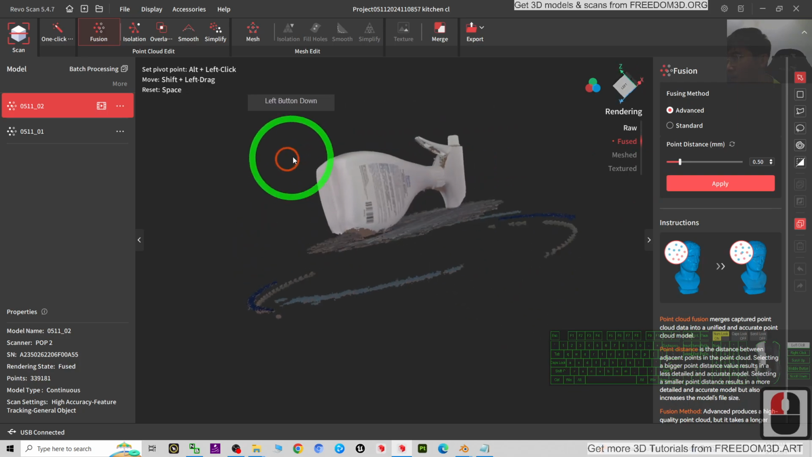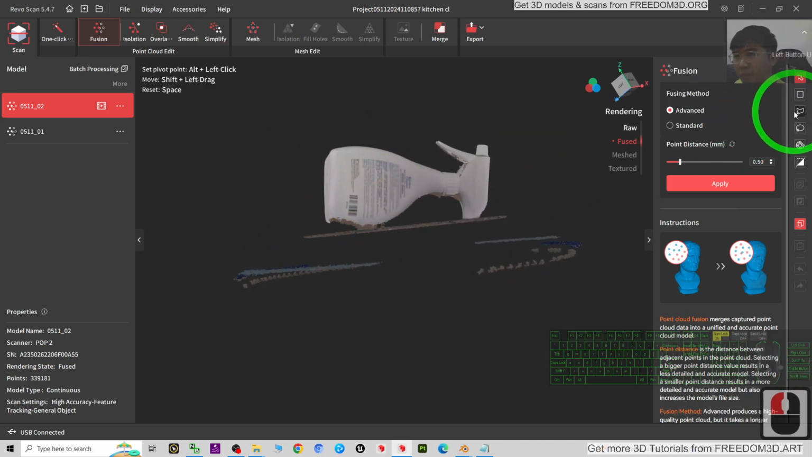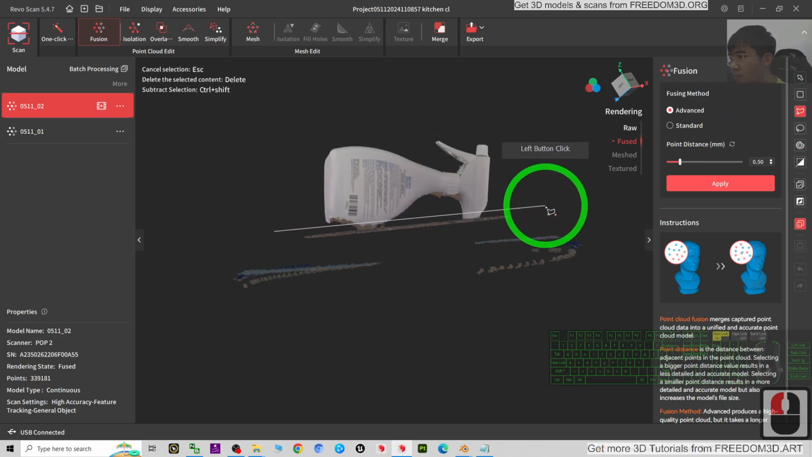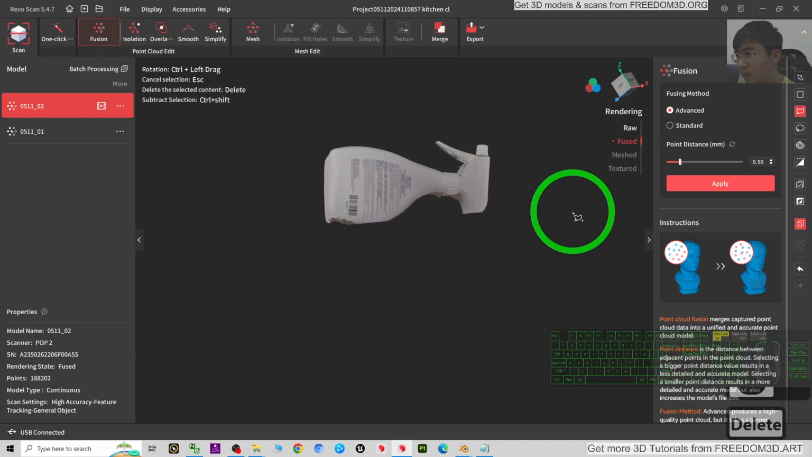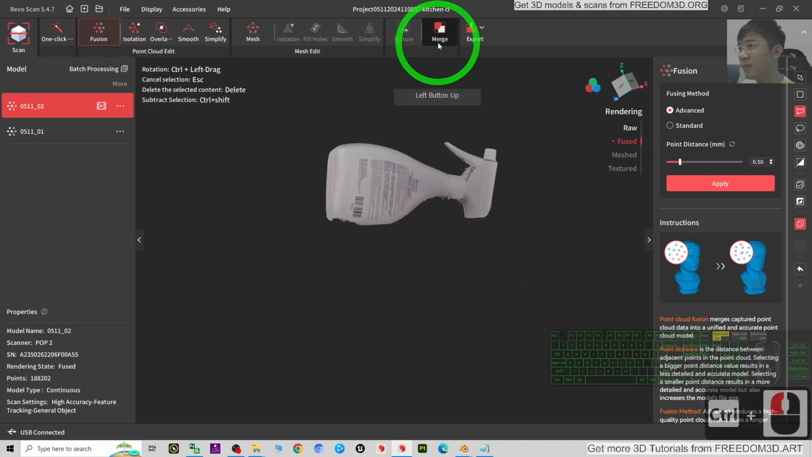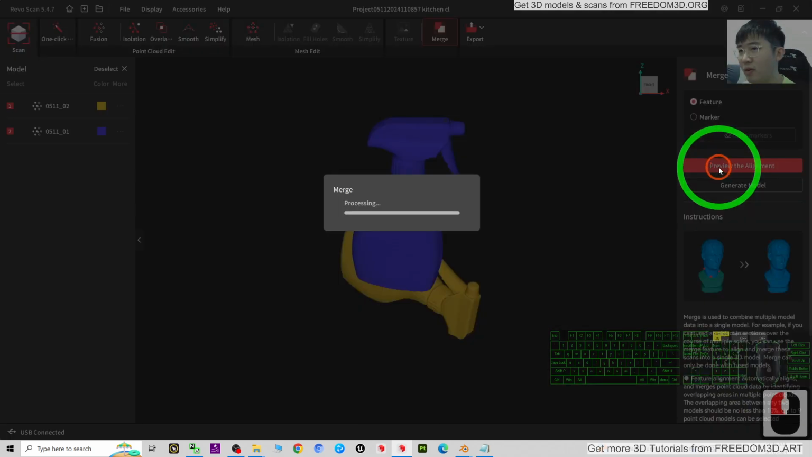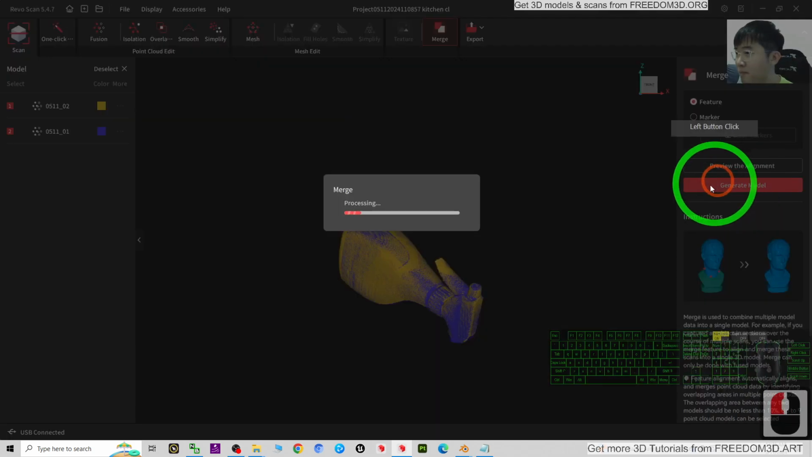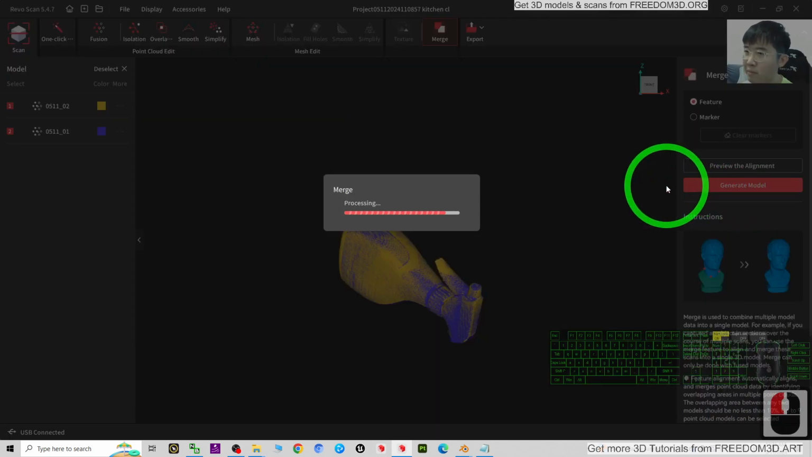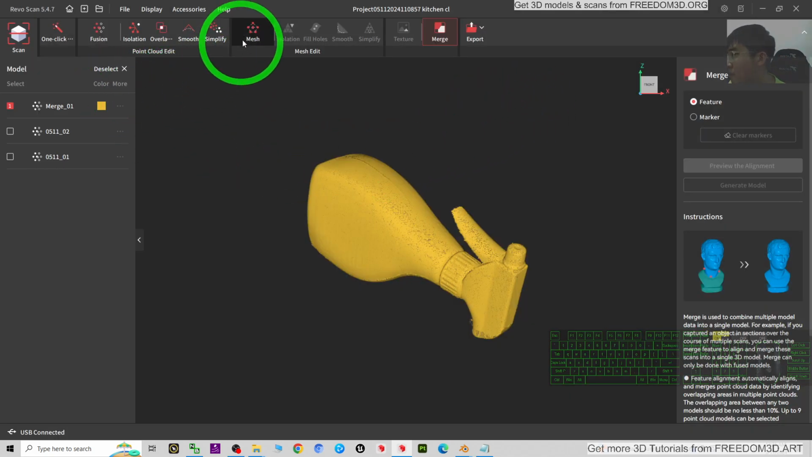Now, next I'm going to clear the bottom part. Just use the same method. Delete it. Then I click merge. Merge two of these. Preview the alignment. Generate the model. Mesh.